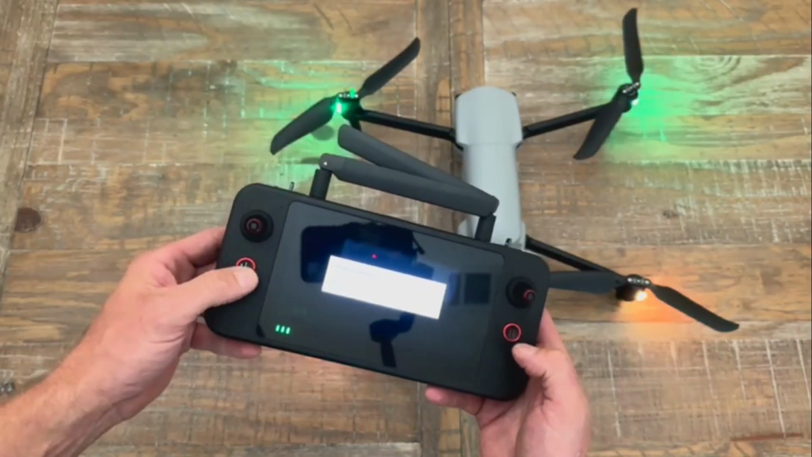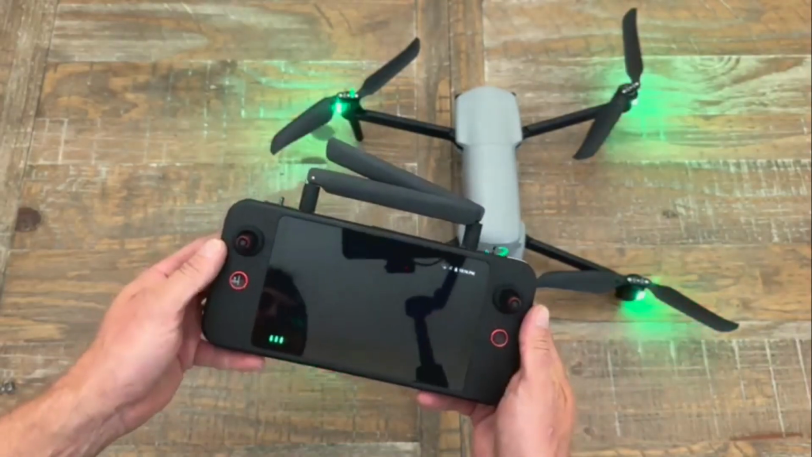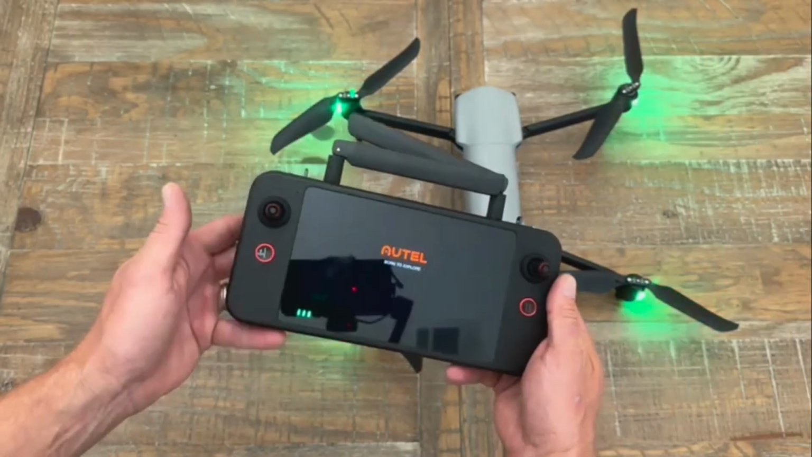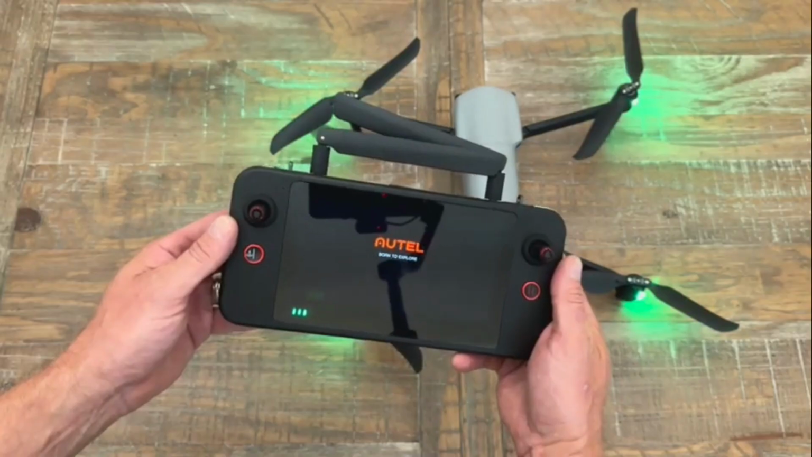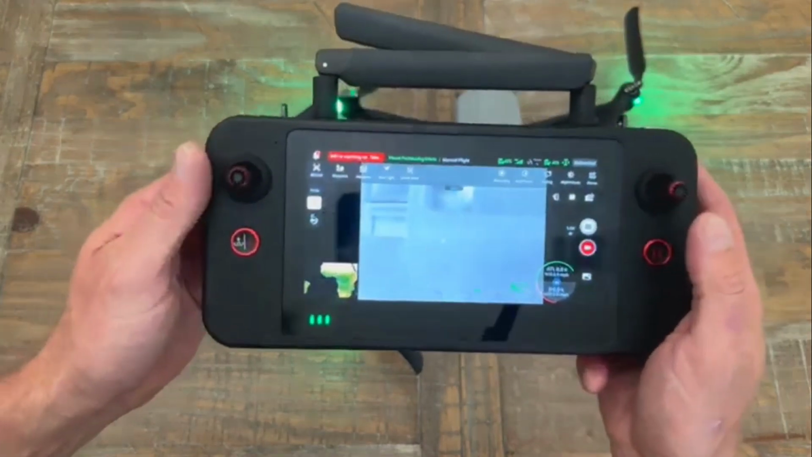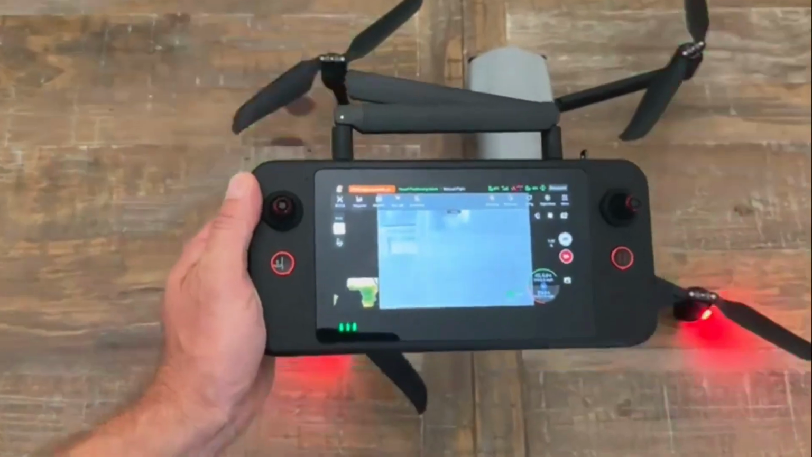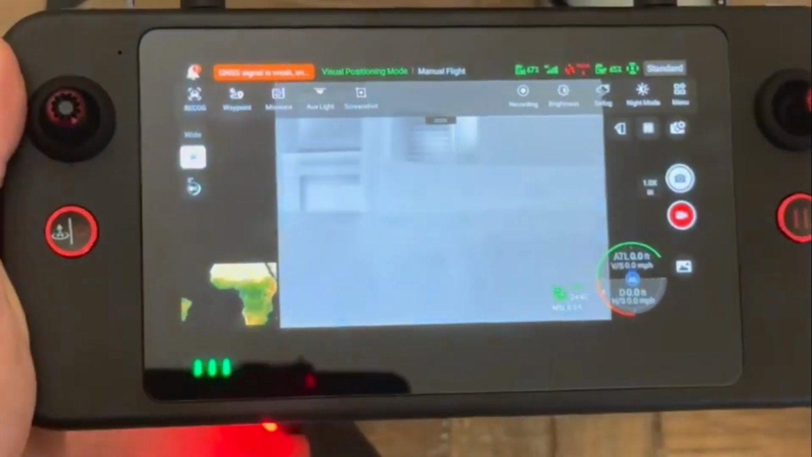It'll take just a minute. Your home button, typical controls. Sticks into the middle to start it up. Obviously, we're not going to do that inside, but we'll show you that later in the video when we show some hunting footage. But let me see if I can zoom in a bit on the screen.